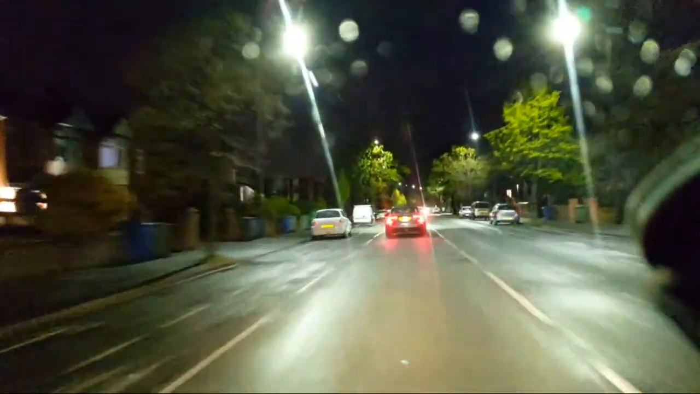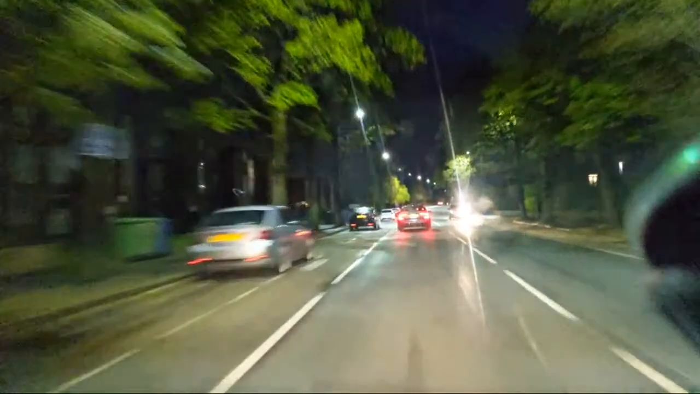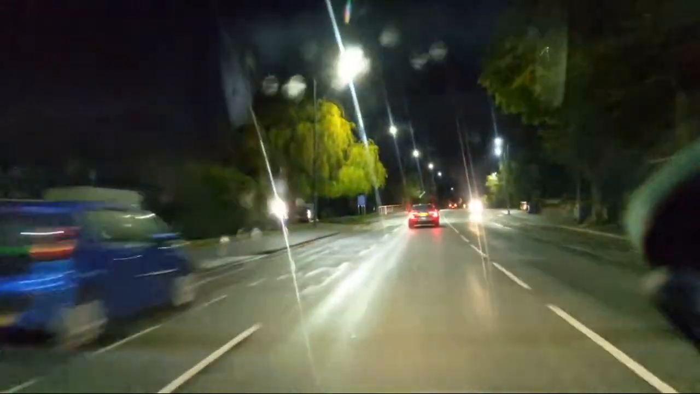So that was a rare treat. Interesting lighting array at the back of that car. It's like an E with an elongated top E, and then it's a 3 on the other side with an elongated top of the 3. Maybe that's what it is, it's an Evoque 3.